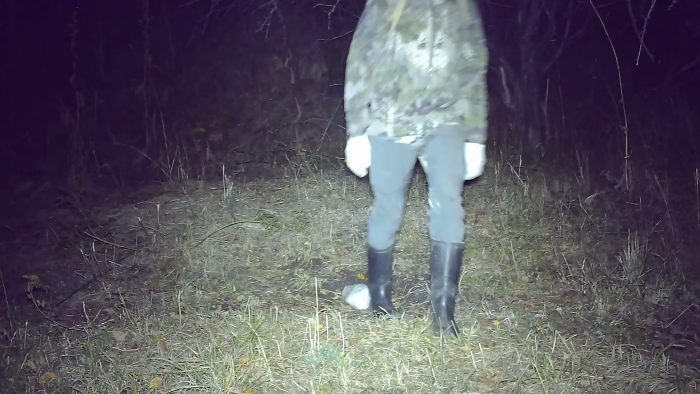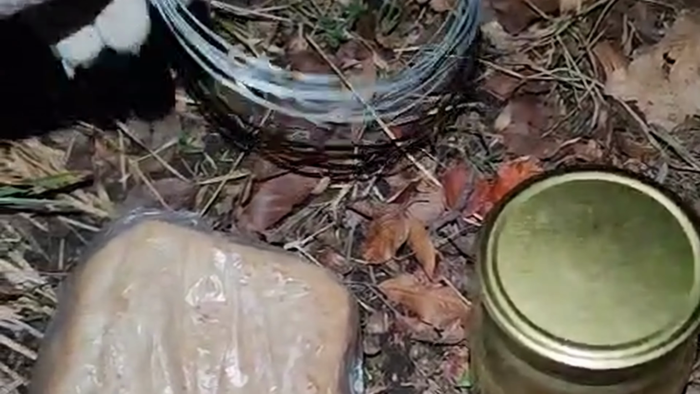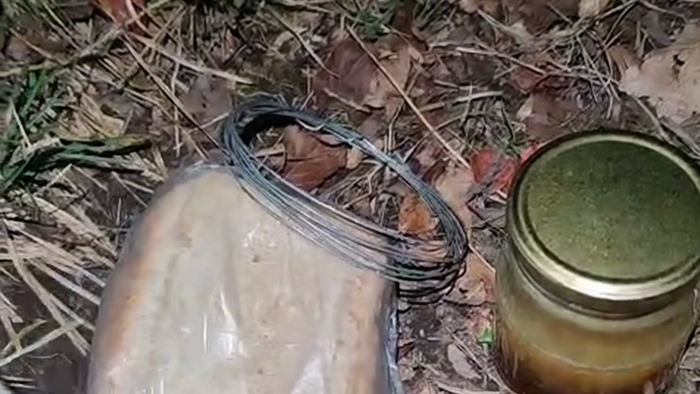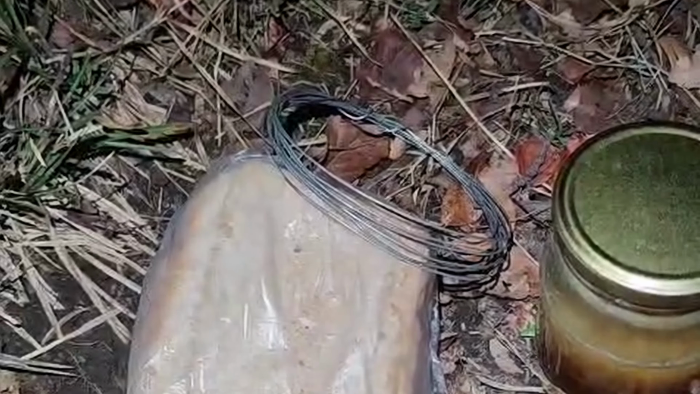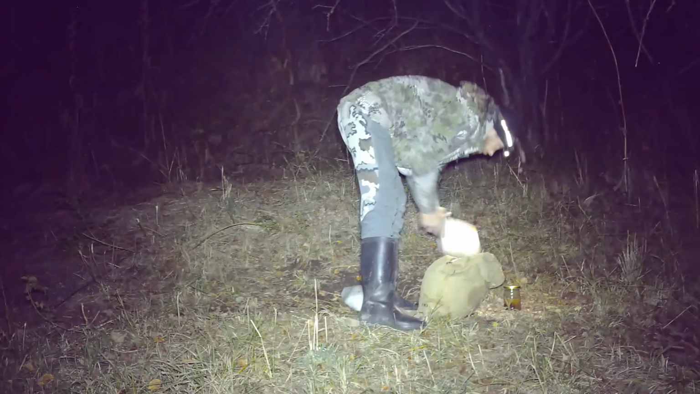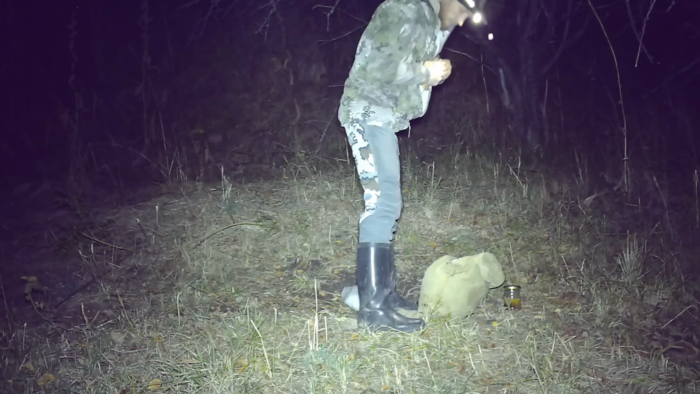That's happened before. So, I've got a fresh loaf of bread and some honey. Though honestly, the honey's not so fresh. Looks more like it's fermented a bit. I didn't taste it myself, so we'll let the bear be the judge of that. I'm soaking the bread with honey, hanging it on the tree, and we'll see how tall our bear really is compared to me. Let's just hope he comes back. He was definitely here last night. Let's do this.